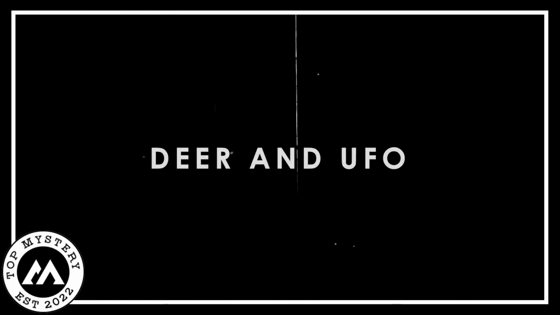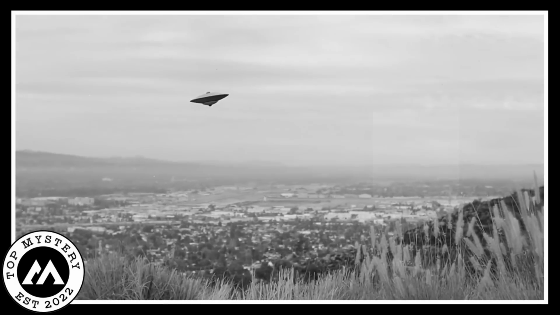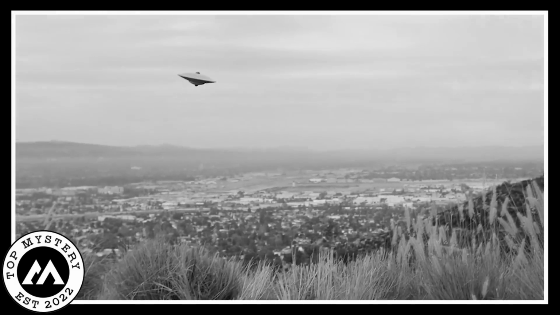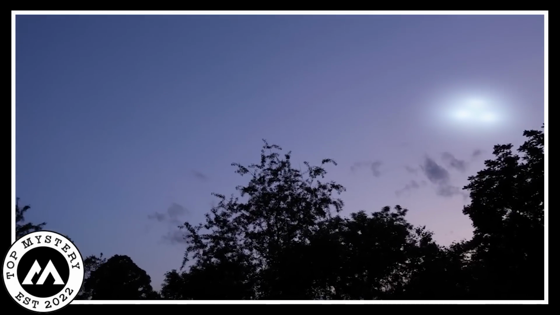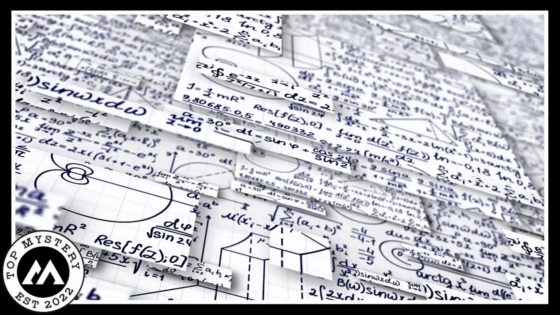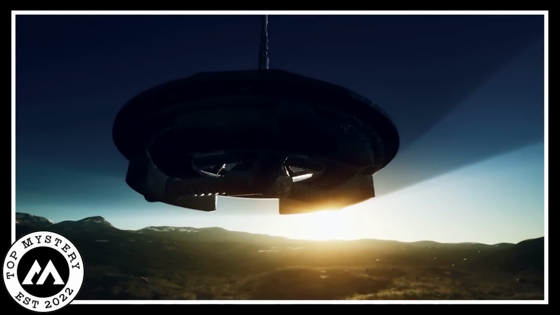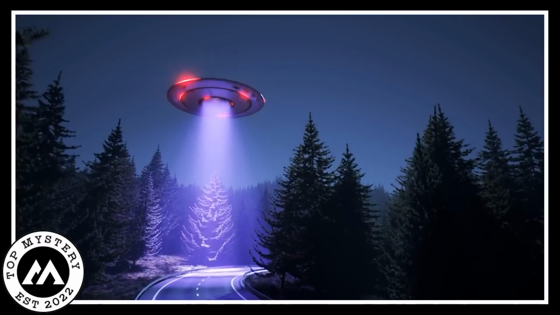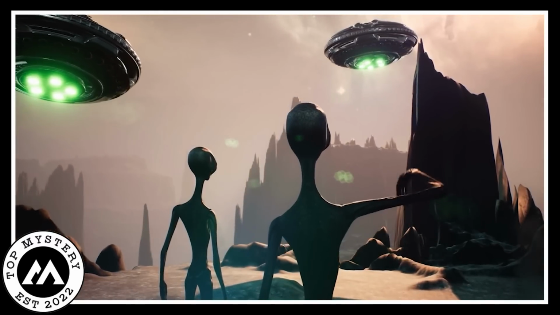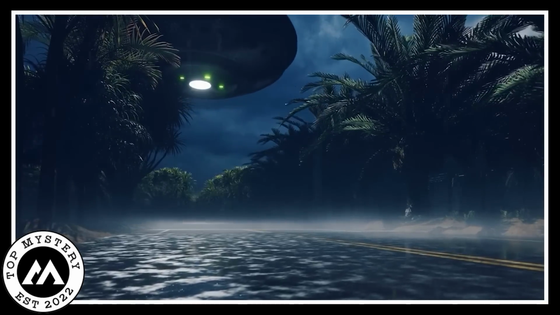Deer and UFO. In a mysterious and enigmatic event, trail cams capture an extraordinary sighting of a UFO amidst the dark expanse of the night sky. The footage reveals a dazzling, luminous object defying the laws of physics with incredible speed and agility, leaving experts baffled. The otherworldly glow of the unidentified flying object casts an eerie and captivating spectacle, sparking speculations about the existence of extraterrestrial life and the secrets that lie beyond our world.